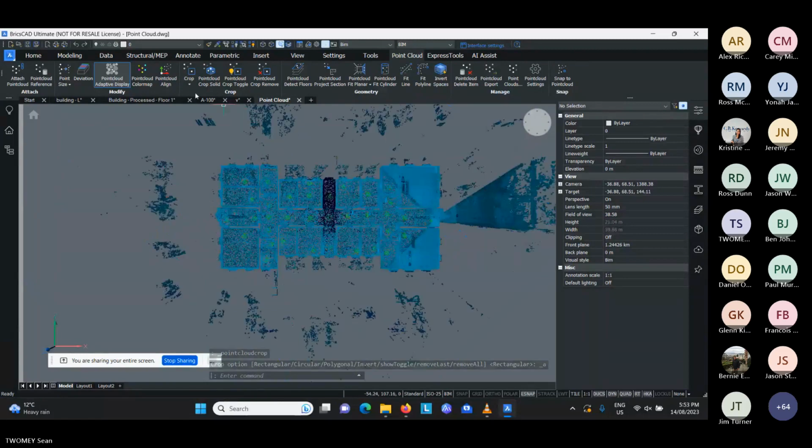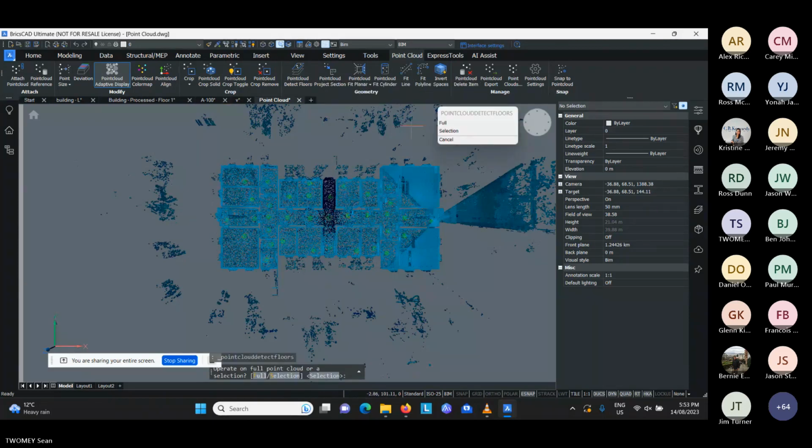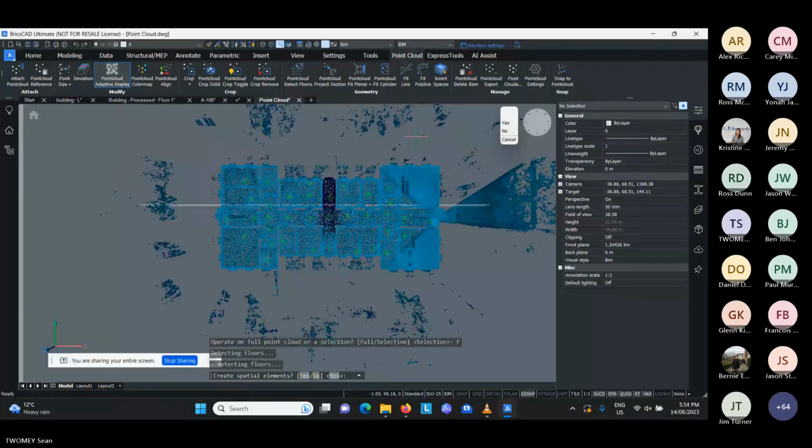We do have options as well to do point cloud crops via solid objects. You could draw a 3D box and clip to a very thin value to extract the floor, etc. That's been automated in some capacities by using this command here called point cloud detect floors. So when I click on this, it asks me which part of the point cloud to use. So I'll say use all of it. And then it prompts me, yes or no, do you wish to create spatial elements? So by pressing yes, you can see here it's built these story sections for me. So it's got floor 2 and floor 1.